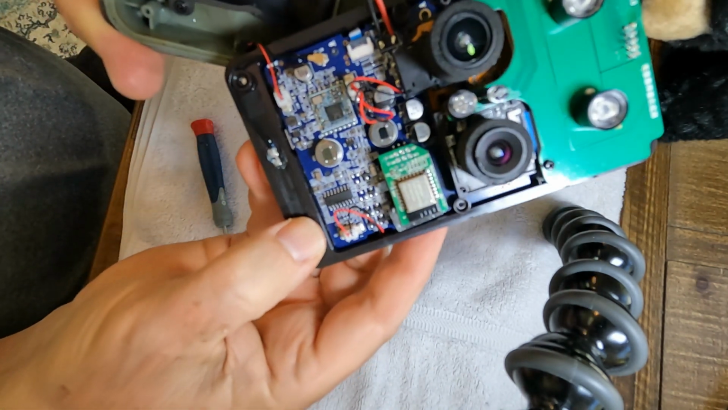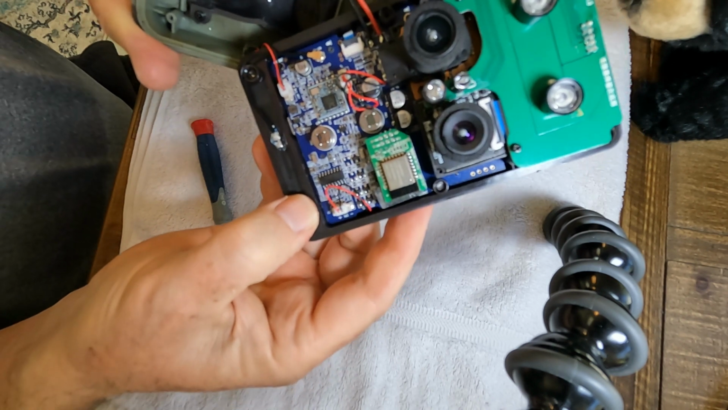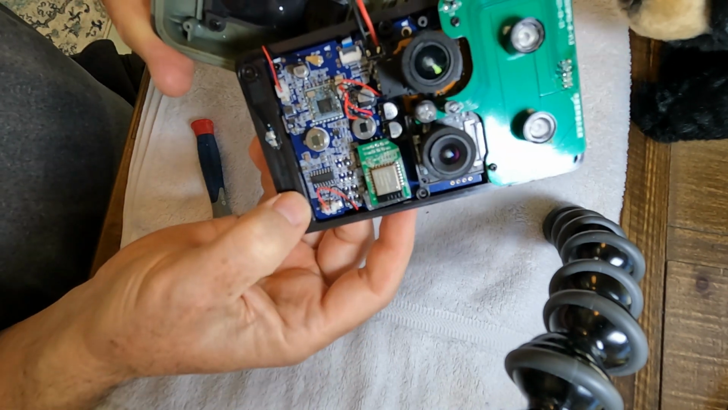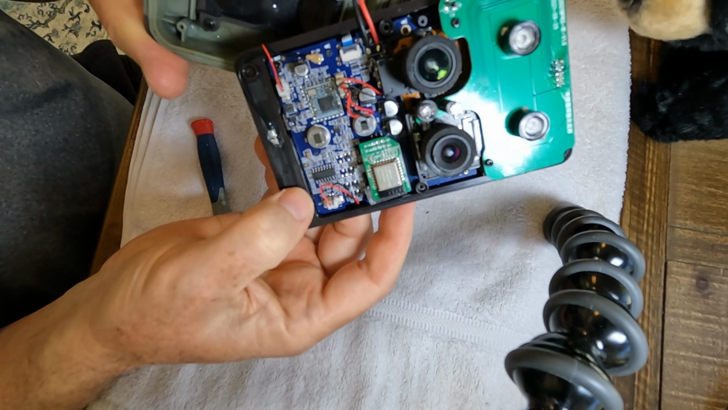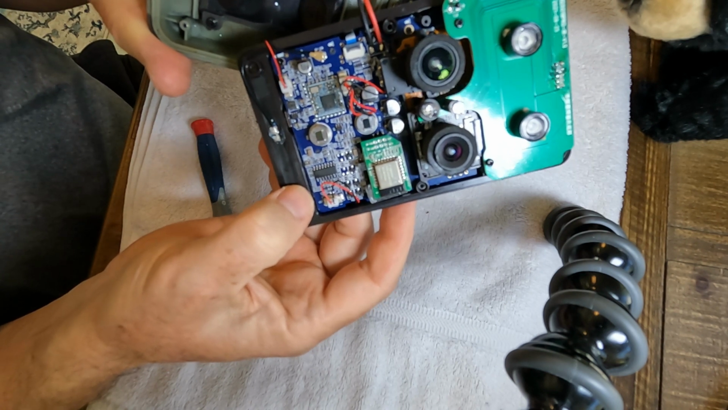You can see they're really well made inside. It's really quite a lot of technology packed into these cameras. I think the first trail camera I bought was 13 years ago, and I think the camera cost like $200, and it would do very little.